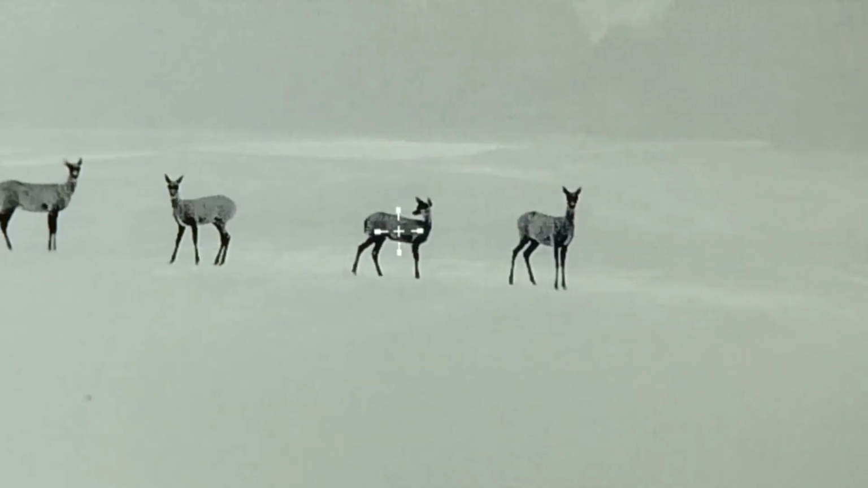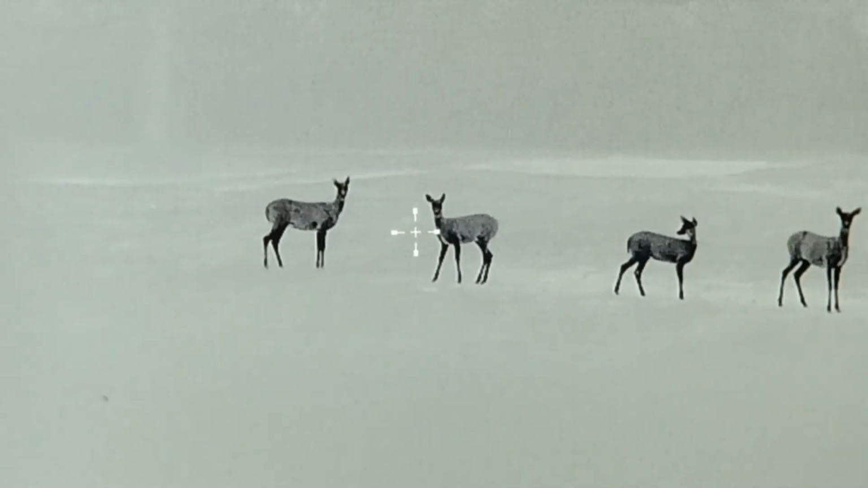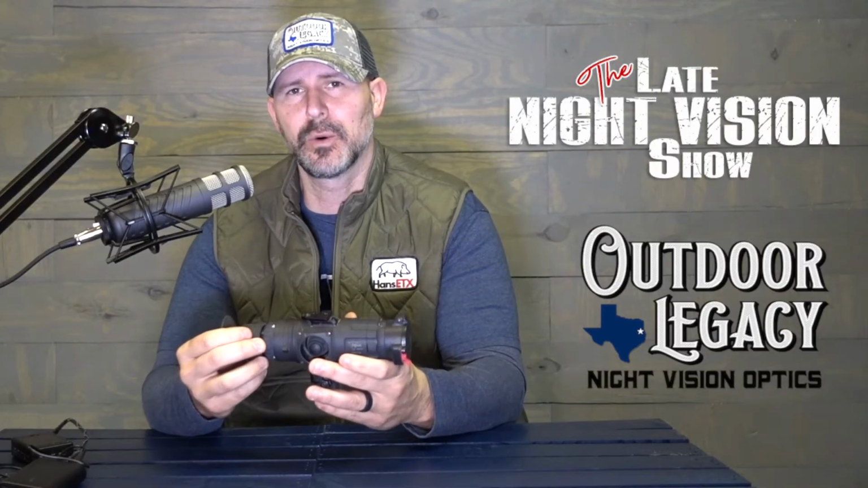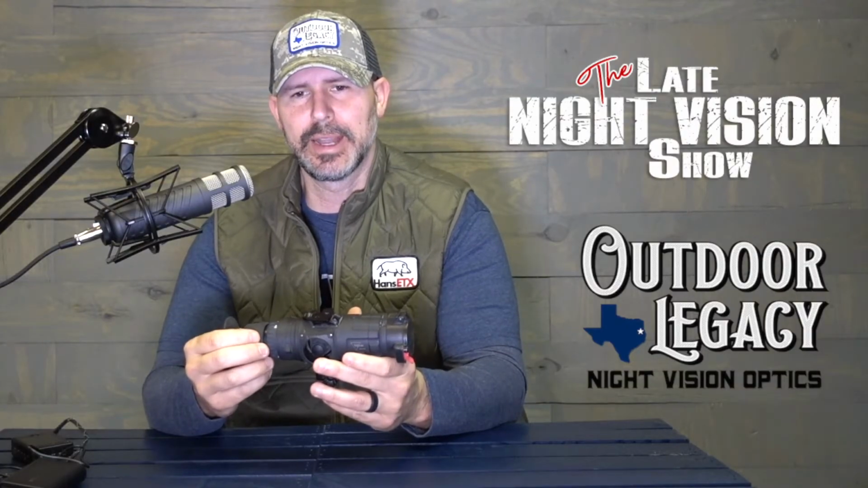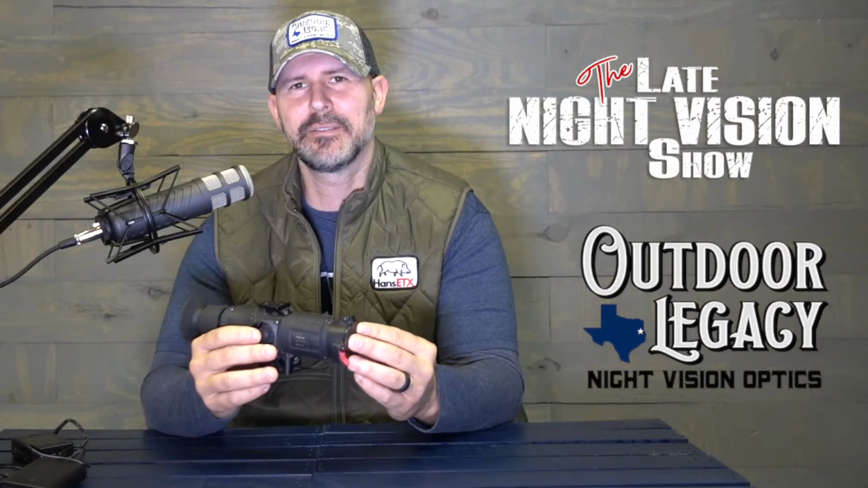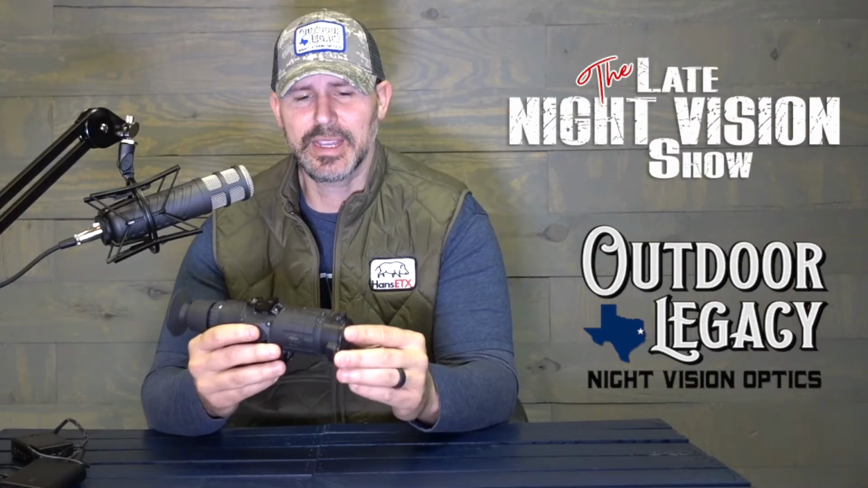So just to start out, like I briefly said before, it's got a 640 by 480 thermal core resolution. It's a 12 micron BAE core, which right now is the top in the game as far as picture quality. There's no doubt about it. The price on this optic is $7,999, so it's basically $8,000. It starts out at 2.5 power magnification and goes all the way up to 20 power. It's a 35 millimeter objective lens.